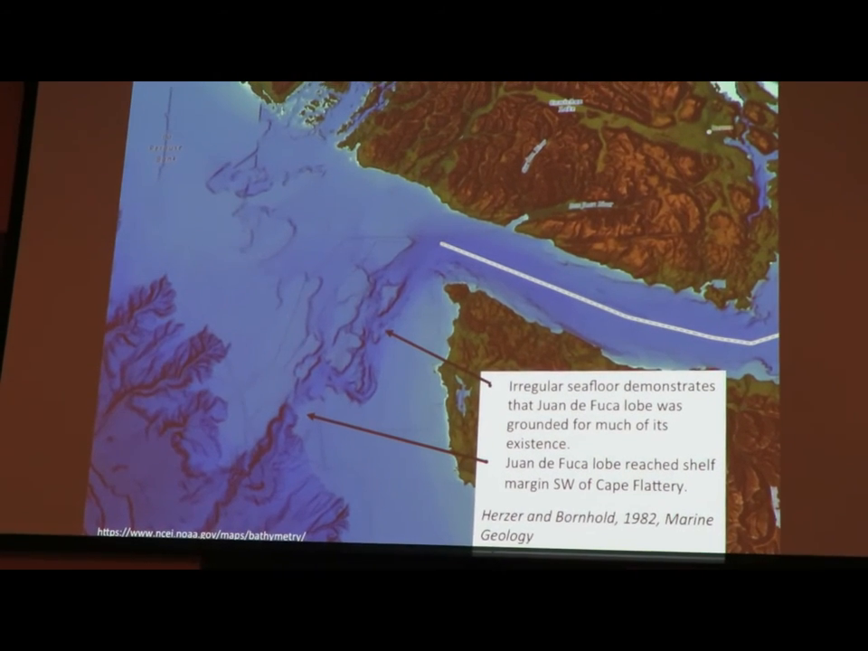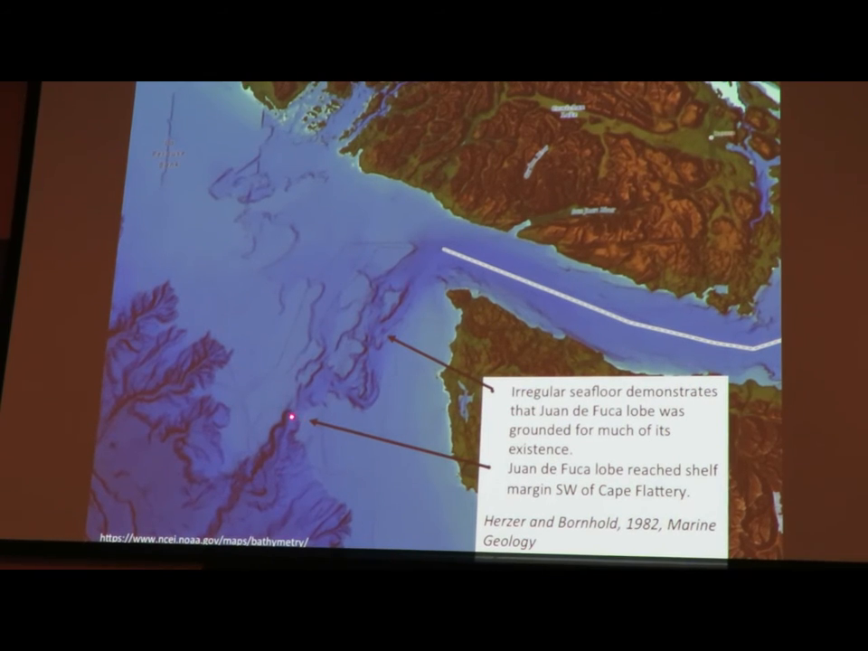We can also look at this and see that at some point the Juan de Fuca lobe reached out to the edge of the continental shelf. And I'm not going to show you the picture here, the data, but we'll get to it later. There's good evidence indicating at some point in its history the Juan de Fuca lobe then floats. So it's a transition in it.